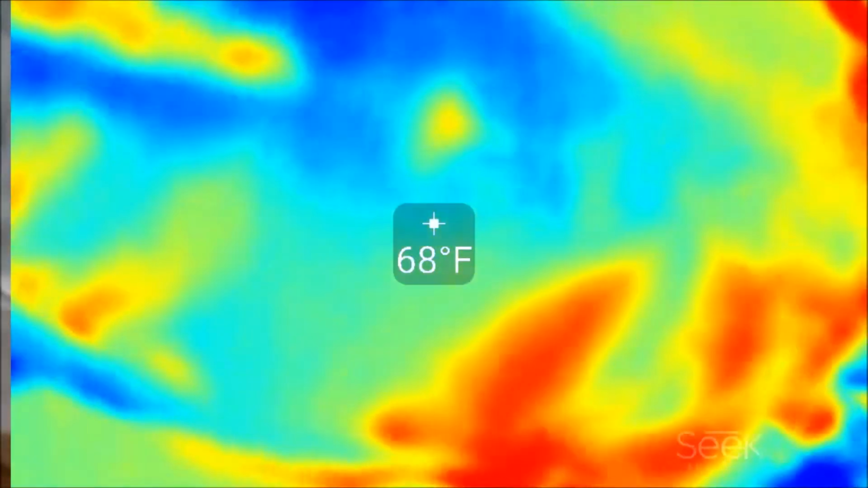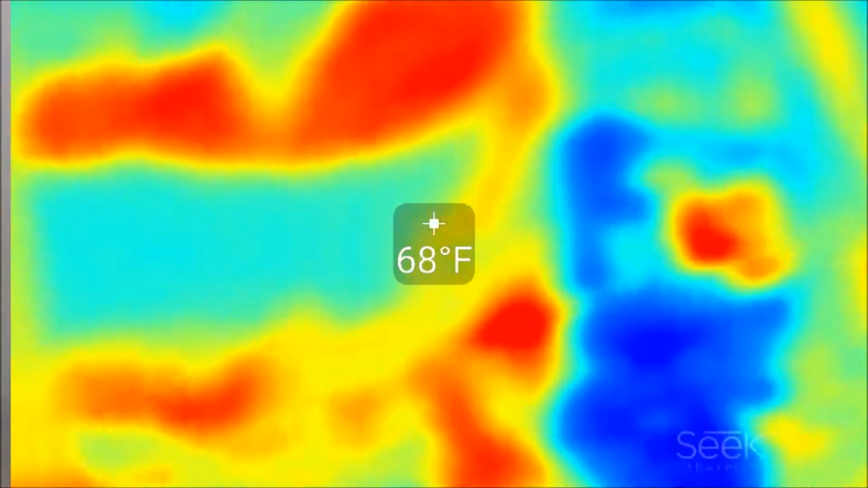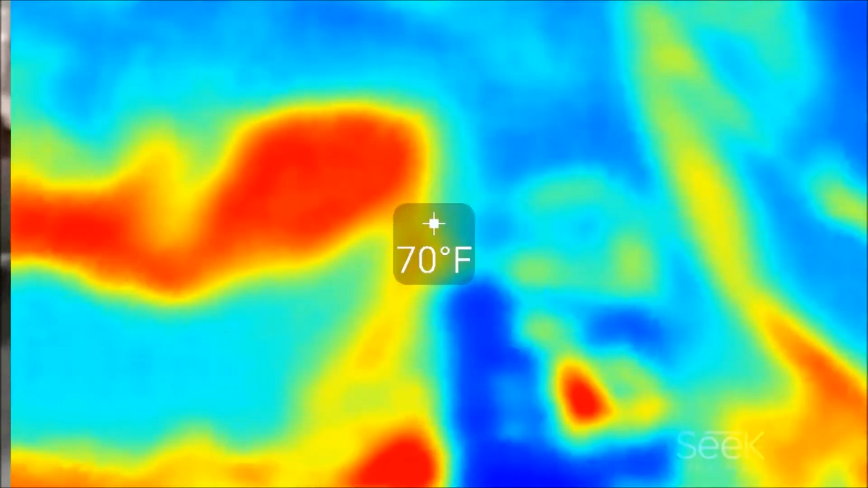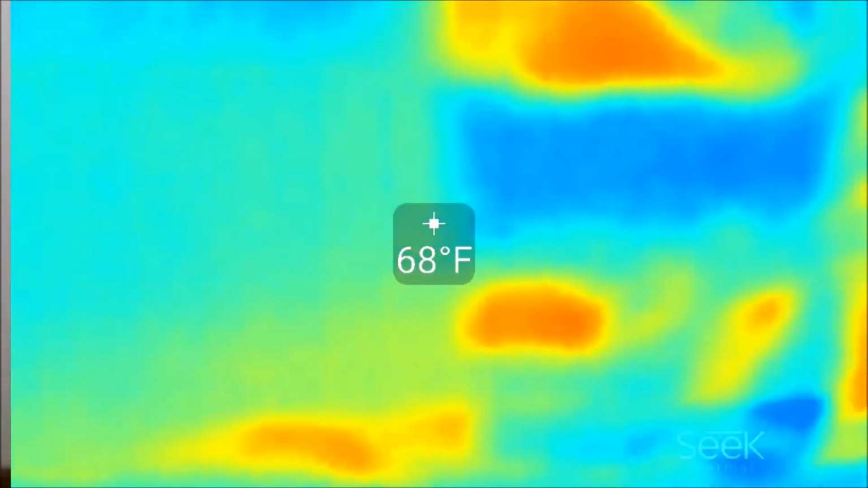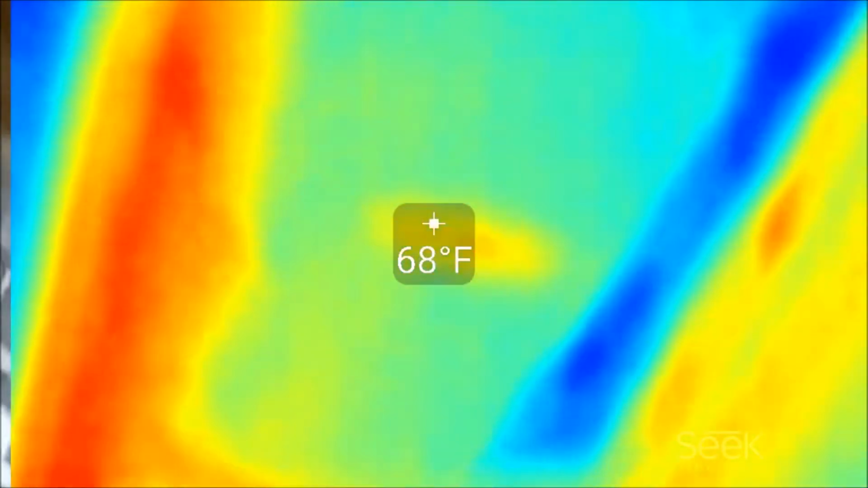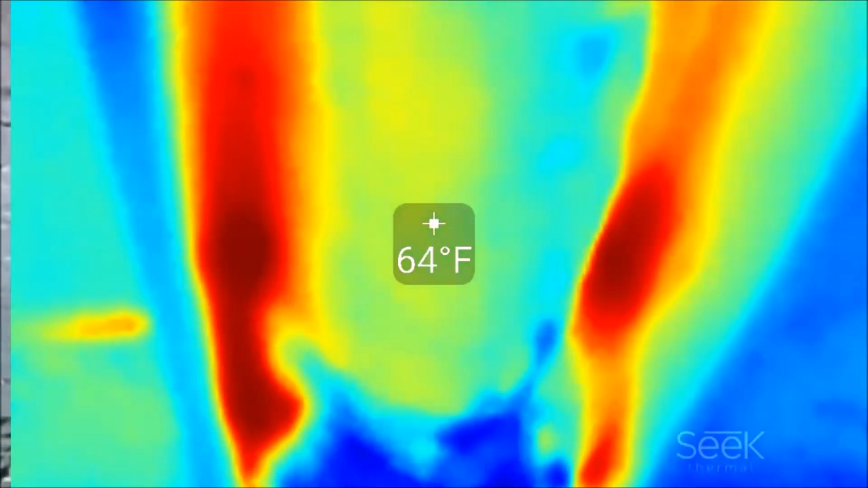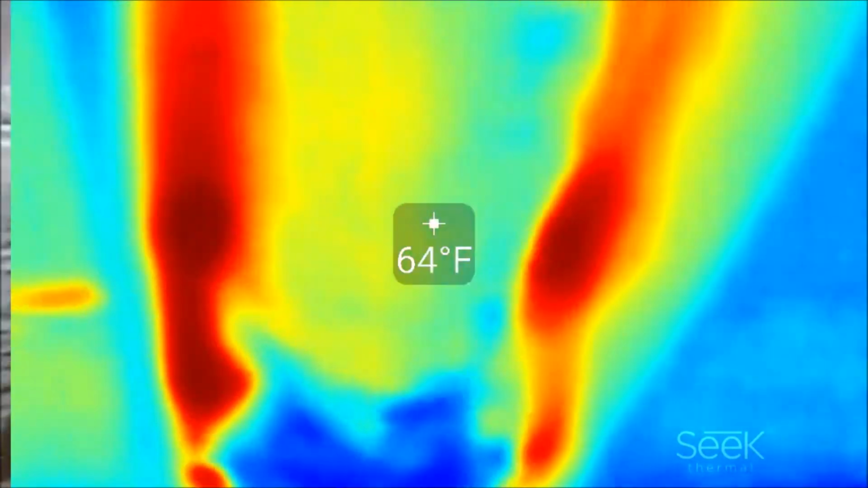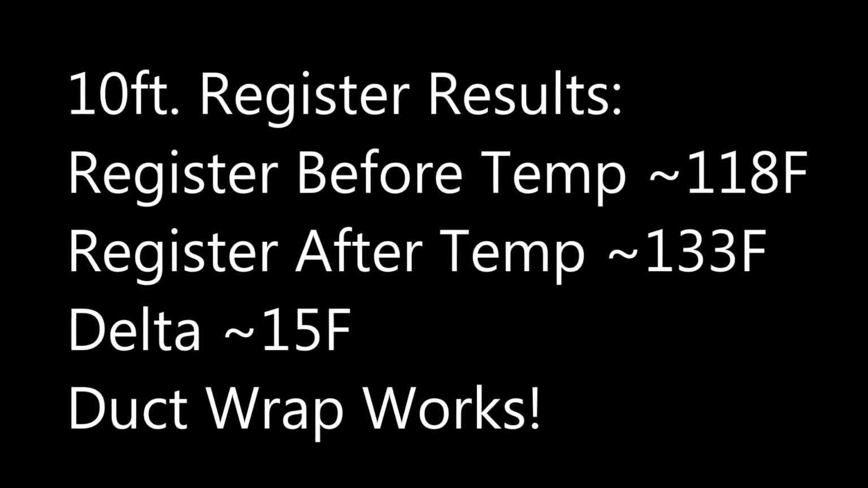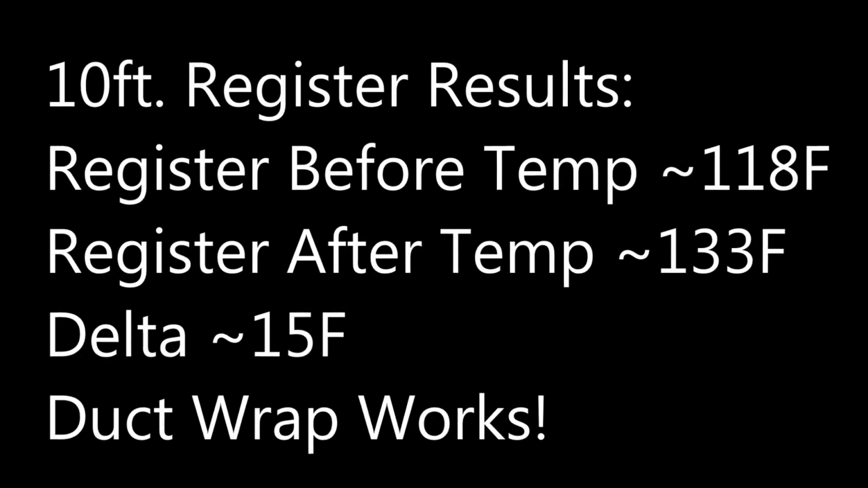So basically I was paying to heat my basement without the duct wrap installed. You can obviously see it's a significant difference in what an unwrapped and a wrapped duct will do temperature-wise. I've got a little bit of work still left to do to try and snub out all these little hot spots back at the register. So here are the results from the register test. Before, the register was about 118 degrees, after 133, so that's a 15 degree difference in heating for that register.